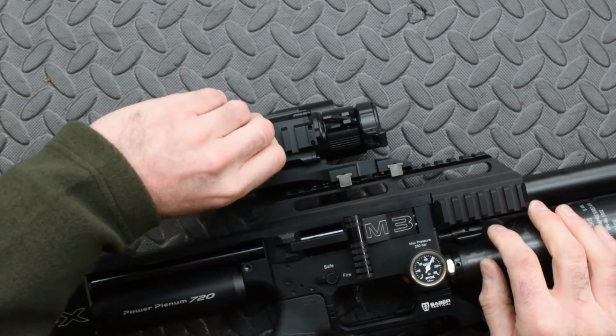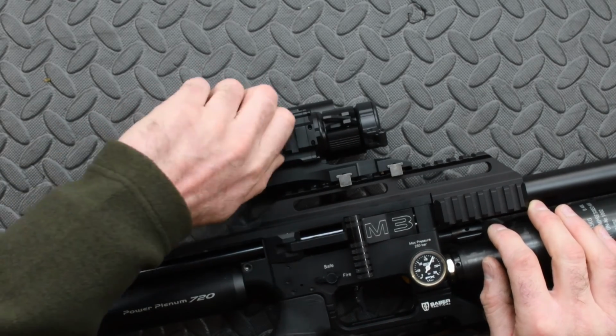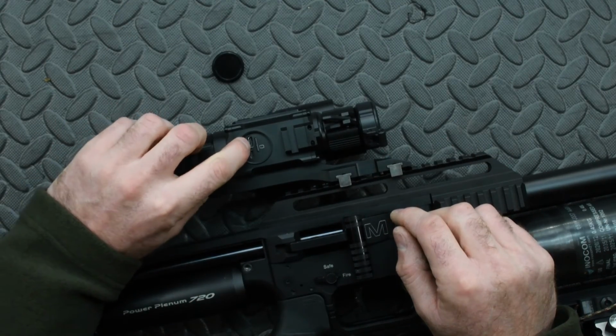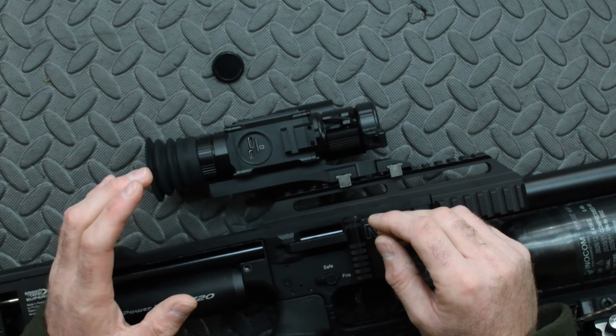So you don't need any tools to remove this cap on the right side, and underneath the cap it's got the USB-C charging port, and you get a USB-C cable with the PARD. So plug the USB-C in there and it charges the unit up. There's a red light when it goes on and off, and you can tell when the batteries are ready.